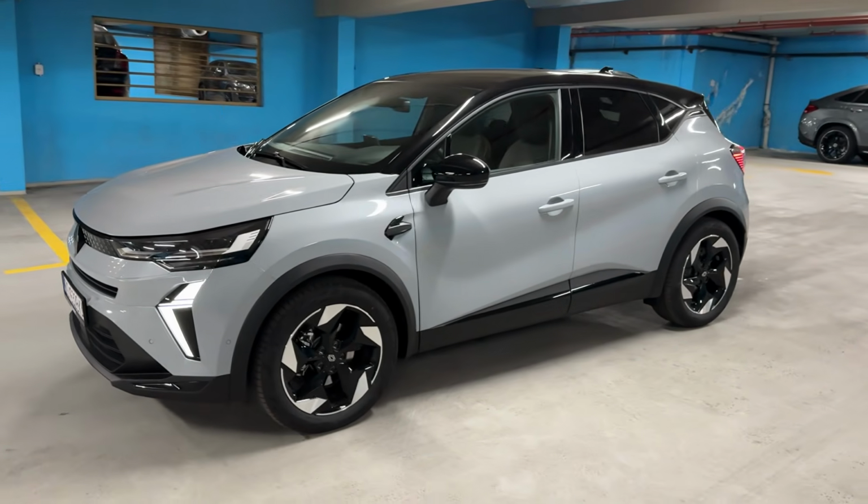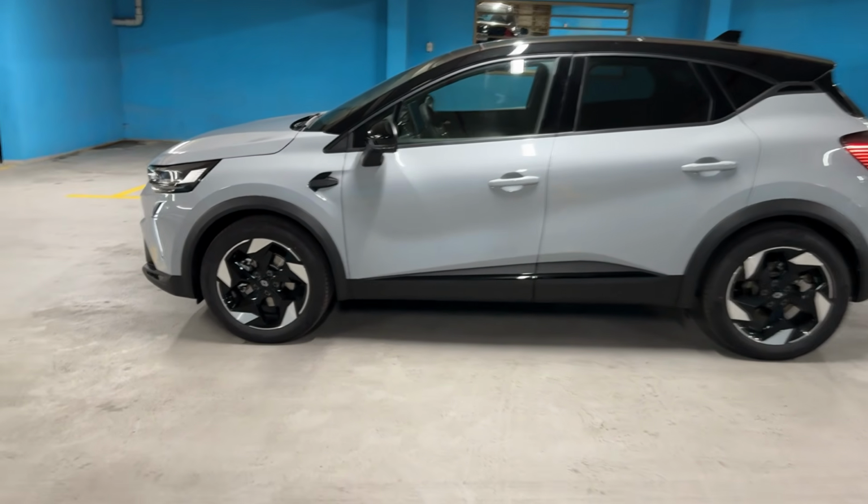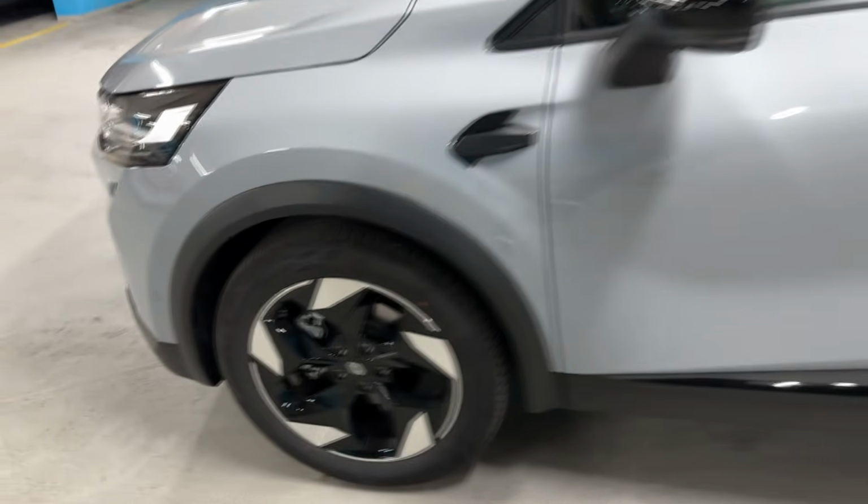4 meters, 23.9 centimeters is the length of the car. This is the side view. The wheels go from 17 to 19 inch. Here we have the 18 inch ones.